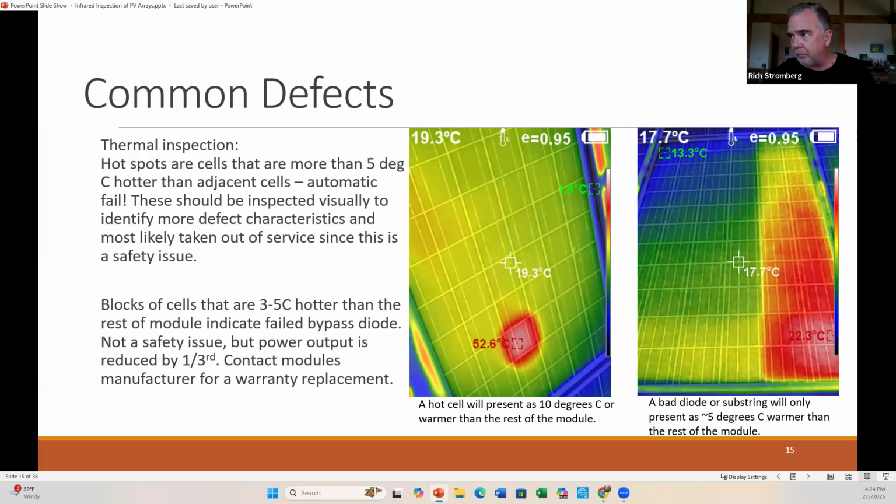Another thing I'll point out is a defect like this, the bypass diode failure. You probably would never see that on original commissioning when the installer first built your array, whether it's a small array or a large one, and then you go through the commissioning process. It's doubtful that you would ever see this happen. It's more like 6 months or so down the road is when you might see that bypass diode start to fail, and then you'll see something like this. So I actually like to inspect solar arrays about 6 months after they're installed, and just check them and make sure everything's running right, and there were no early burn-in failures of any of the products in the system.